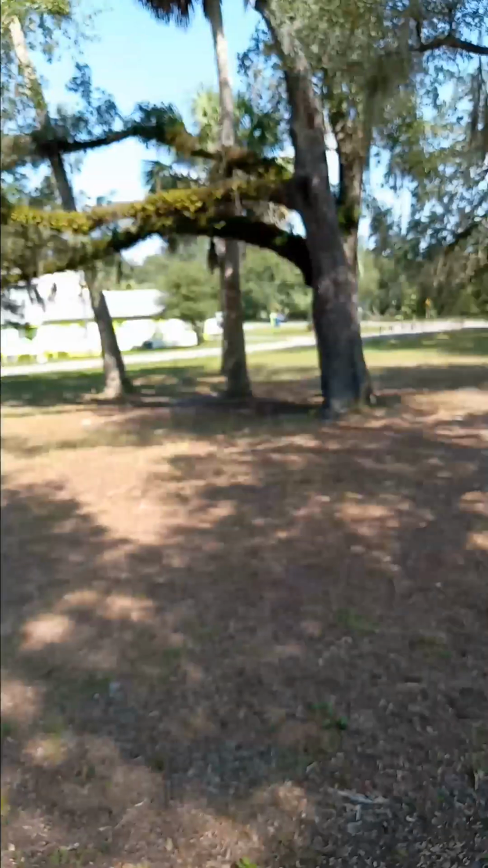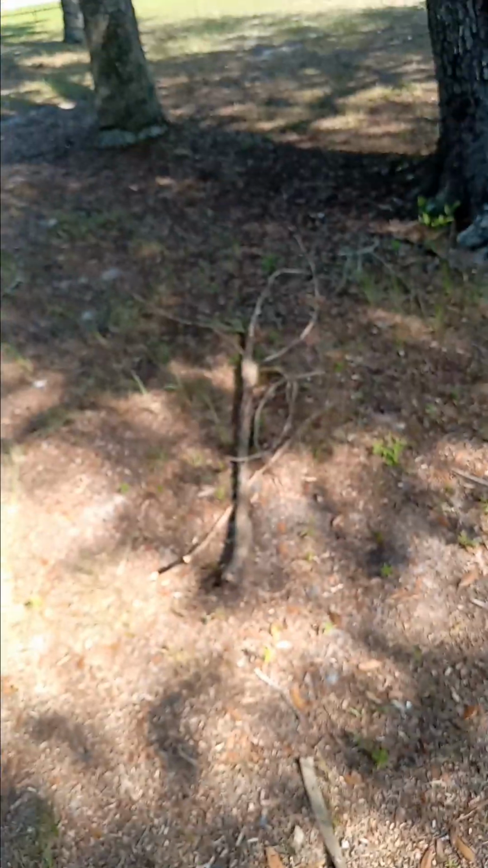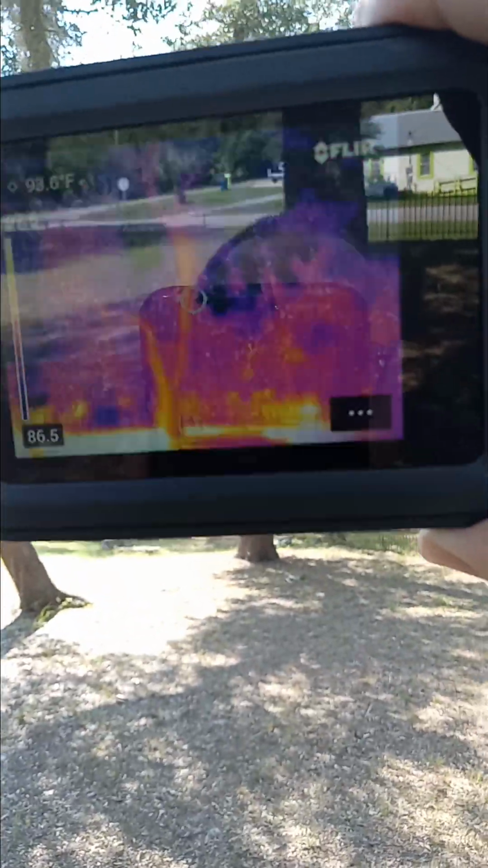All right, let's move back to our other position. You can see by that tree, the shade of that tree to the north, probably to the northwest of that tree is where I'm standing. I'll show you when we get back there, then I'll turn around and take a look at the tree that we're exploring concerning cold spots. Here we are. Standing by this tree, over to the cold spots.